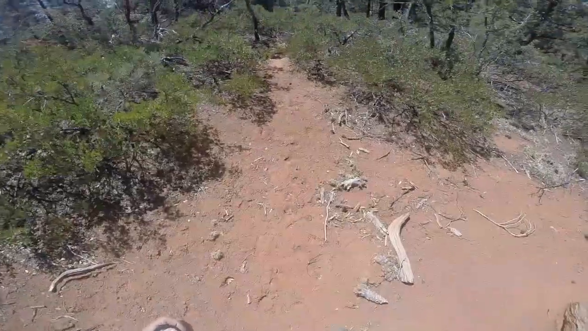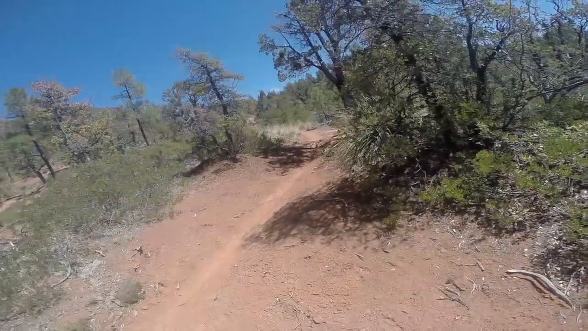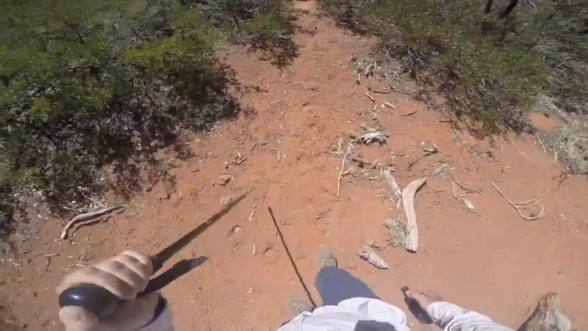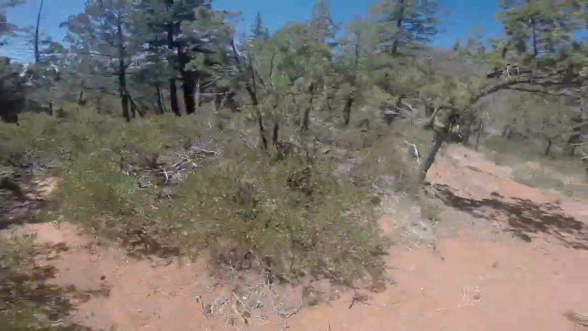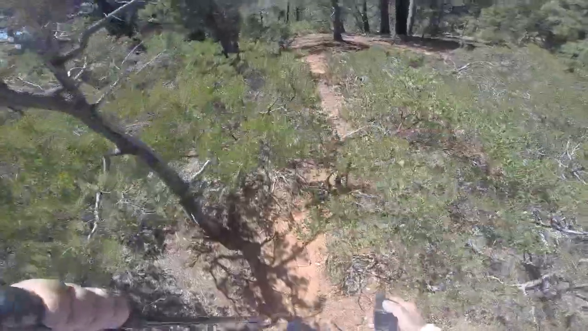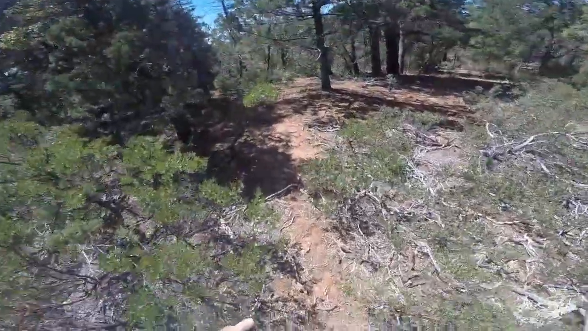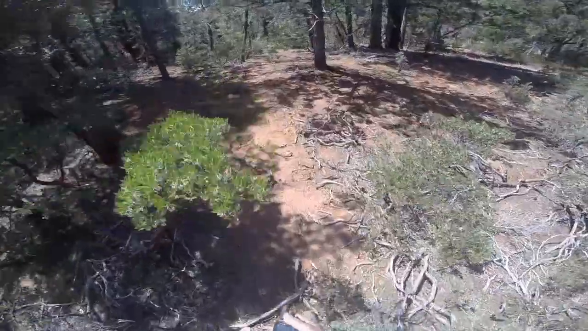Well, I just crossed some fresh elk tracks up there, and I see some fresh here. They do look fresh longer when there's no rain. So we'll see what we got back here.